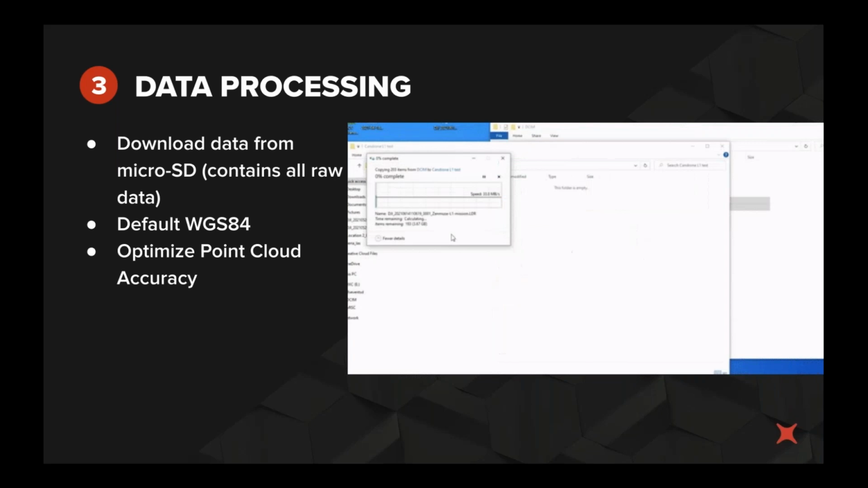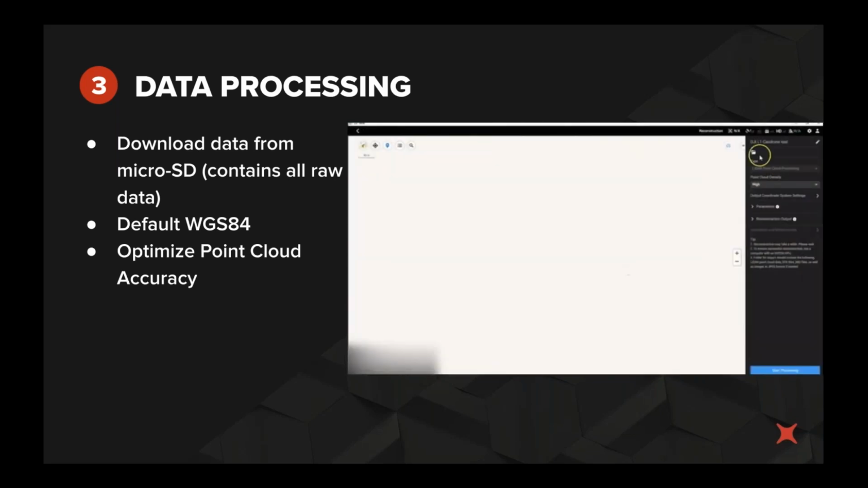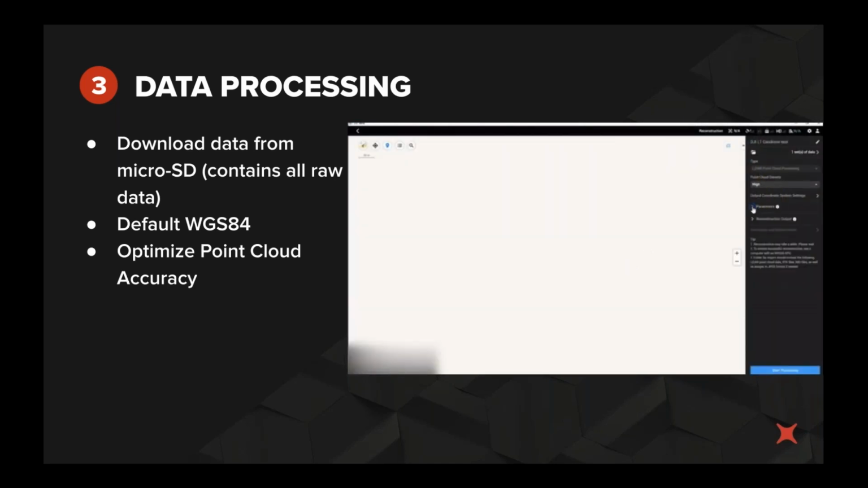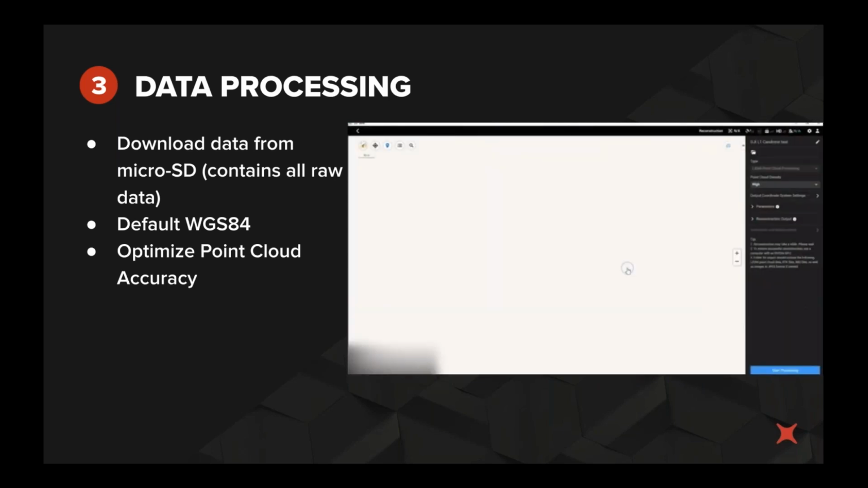The point cloud optimization tool helps to improve the relative accuracy of your data by eliminating the redundant data on the edges. There's not too much information available about this feature at the moment, but the functionality is currently free for the first 6 months after you purchase the L1 system.